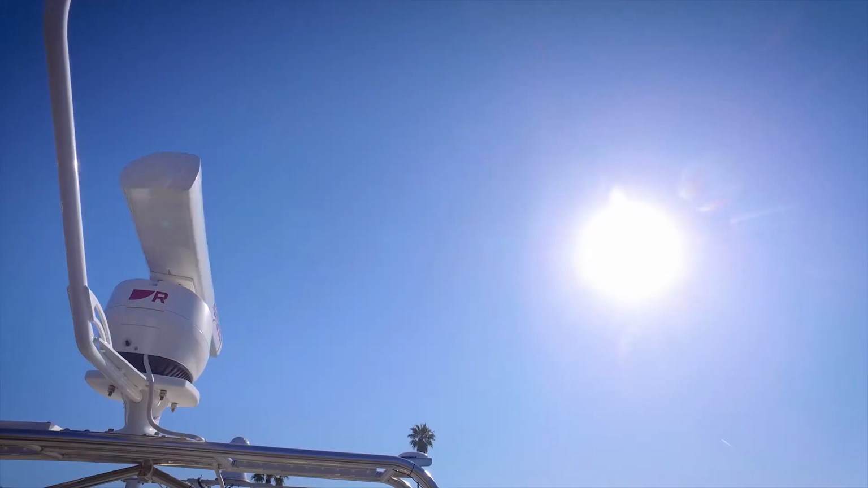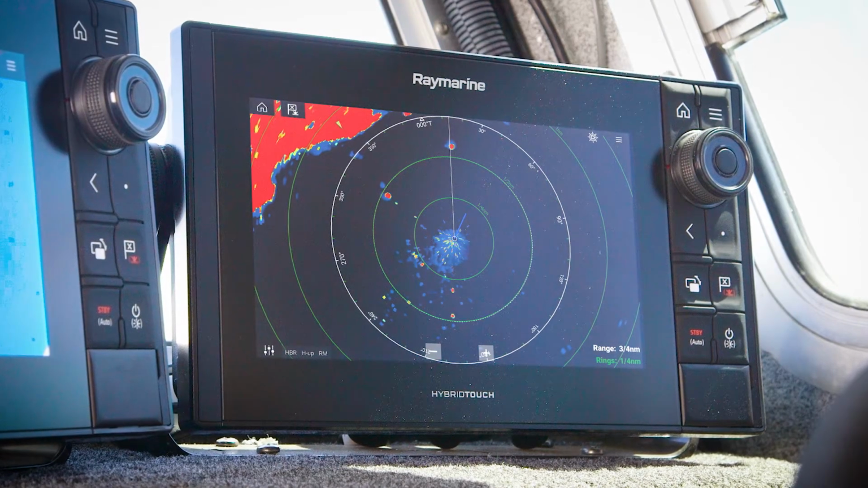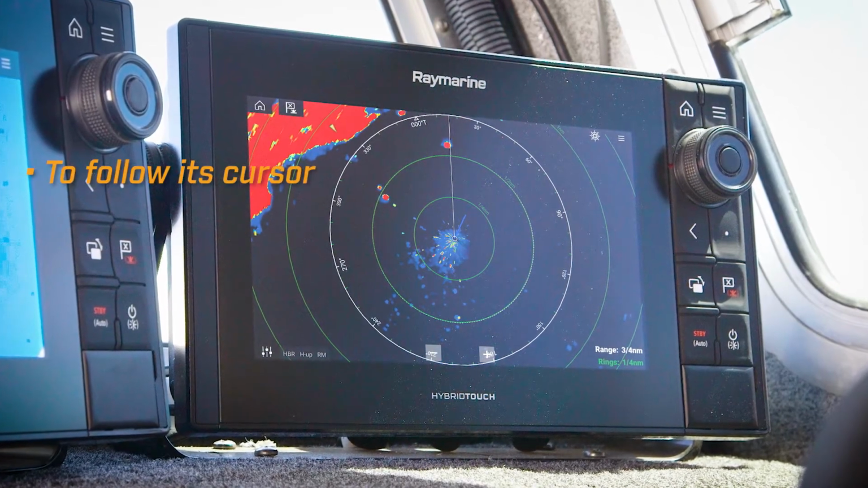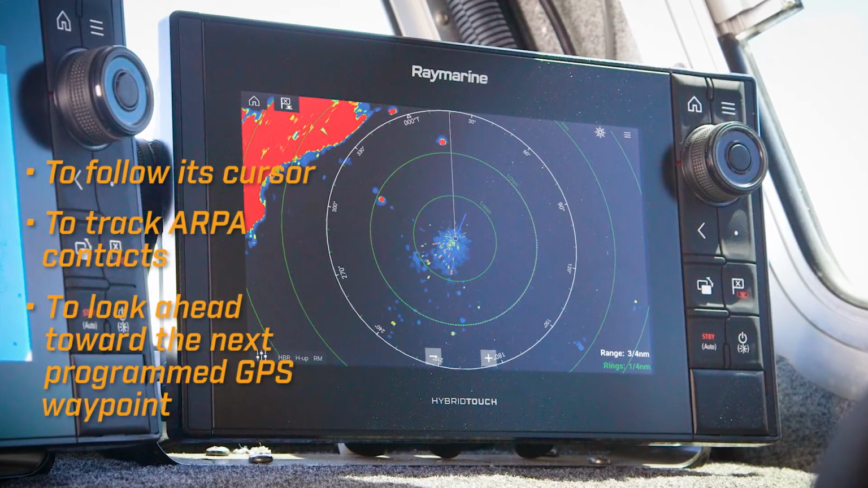M400 also supports NMEA 0183 integration with many marine radar systems. When linked together, the M400 can follow cues from the radar to follow the radar cursor, track ARPA contacts, or look ahead towards the next programmed navigation waypoint.